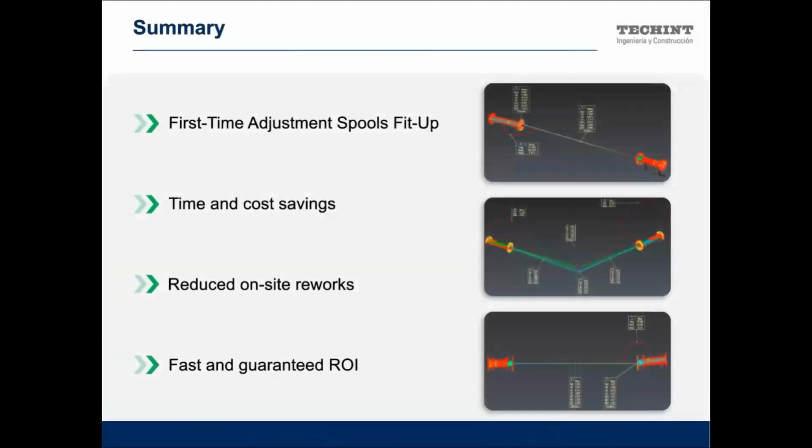We can say that the summary of the purpose of this kind of solution is that we can obtain a first-time adjustment spool fit-up, because if we make sure that we are taking the real dimensions from reality, we can take all the dimensions to fabricate the adjustment spool with the correct dimension that we need.